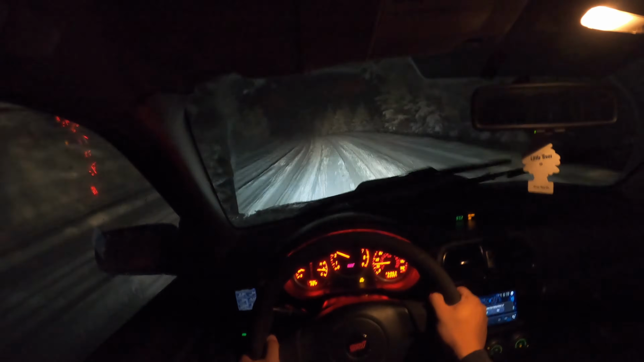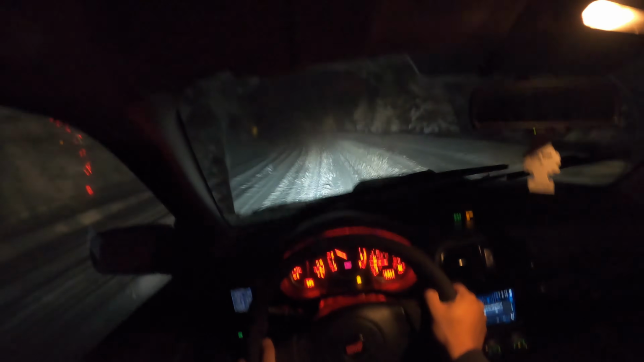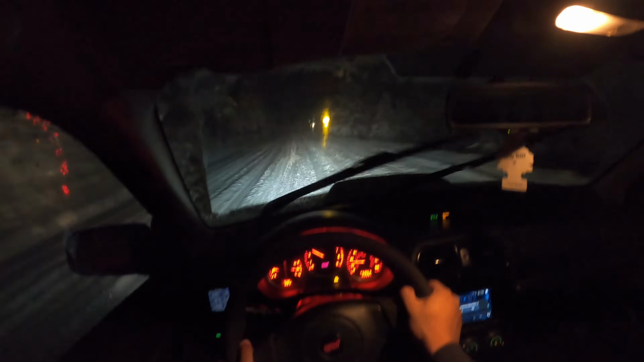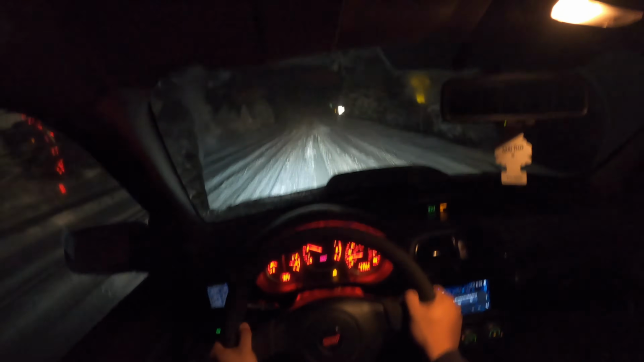Spooky. Oh, especially with the warning sign. That's a straight cliff, by the way. We don't want to go down there.